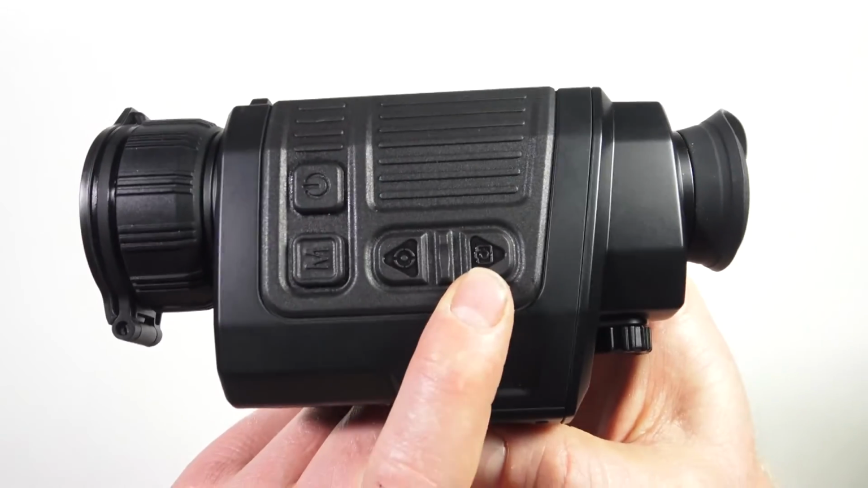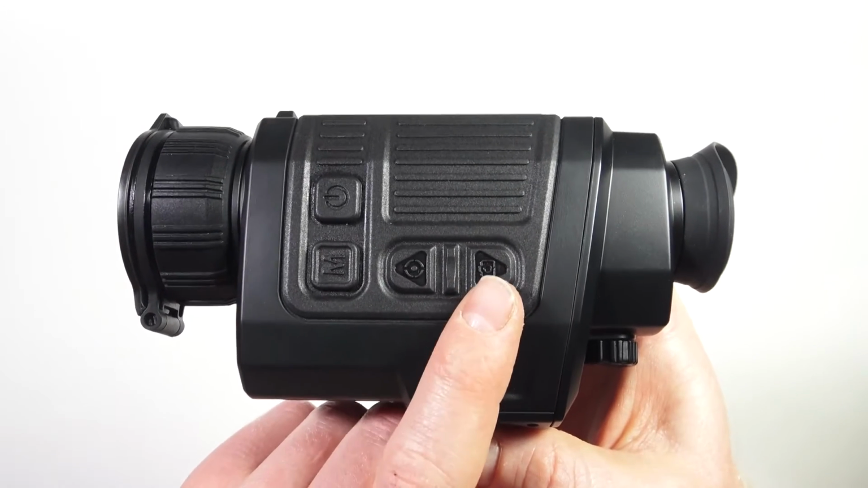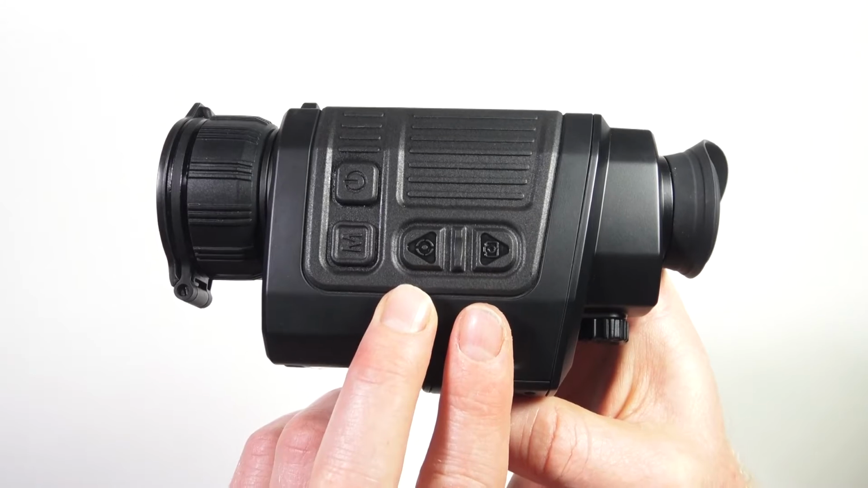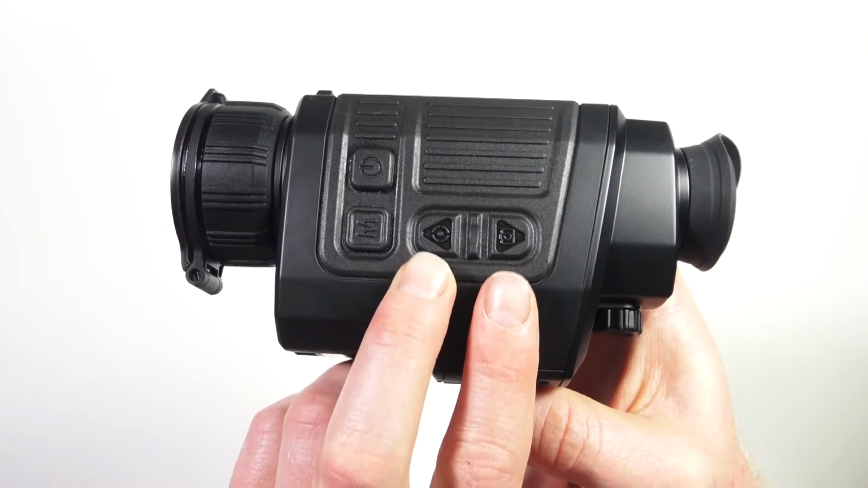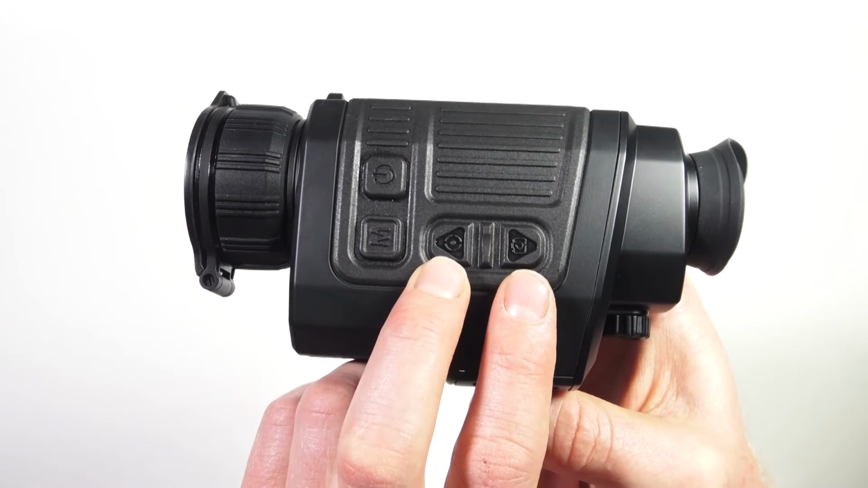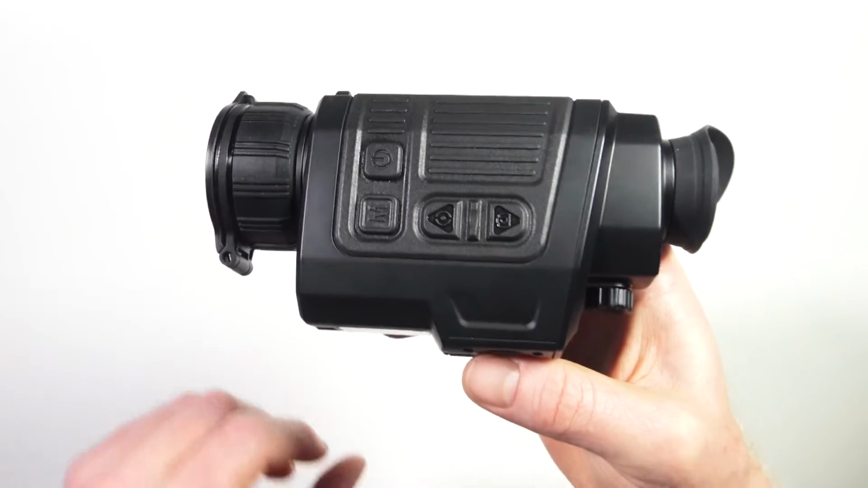Now our capture button, a single press on the capture button will take a photo. If you press and hold it, it will start a recording. To do a manual calibration on your image, you can press the capture button and the rangefinder button at the same time, and it'll do a manual calibration.